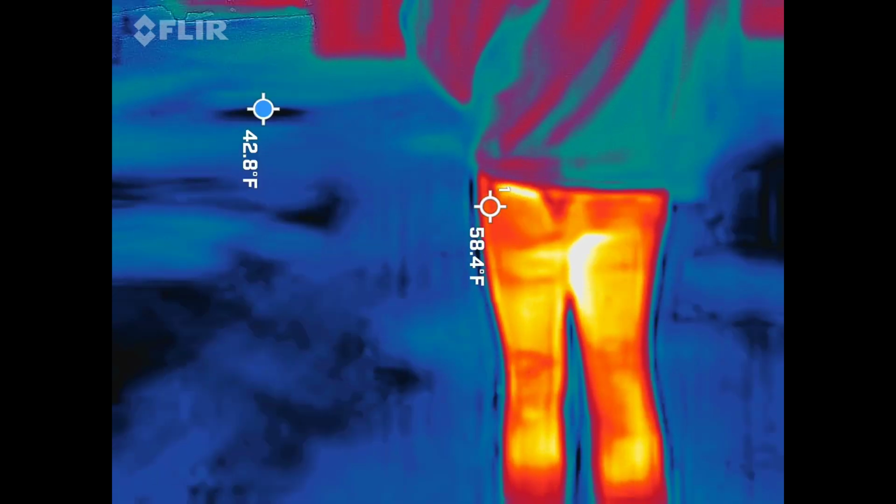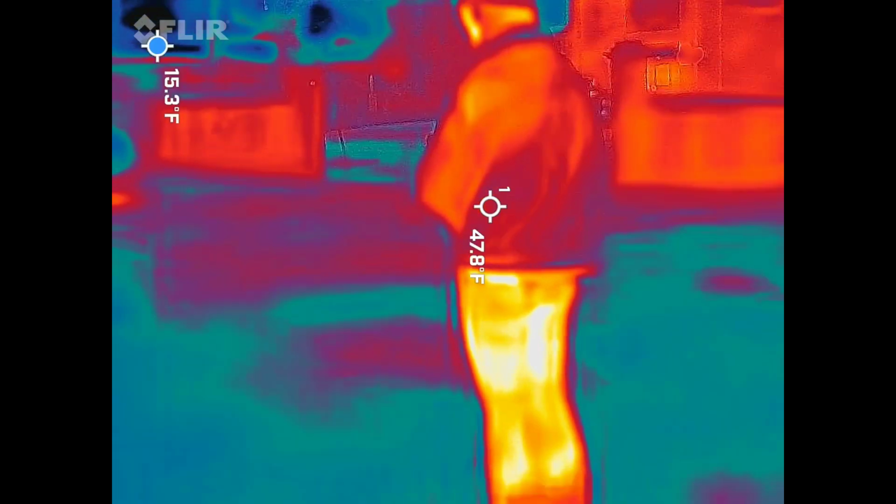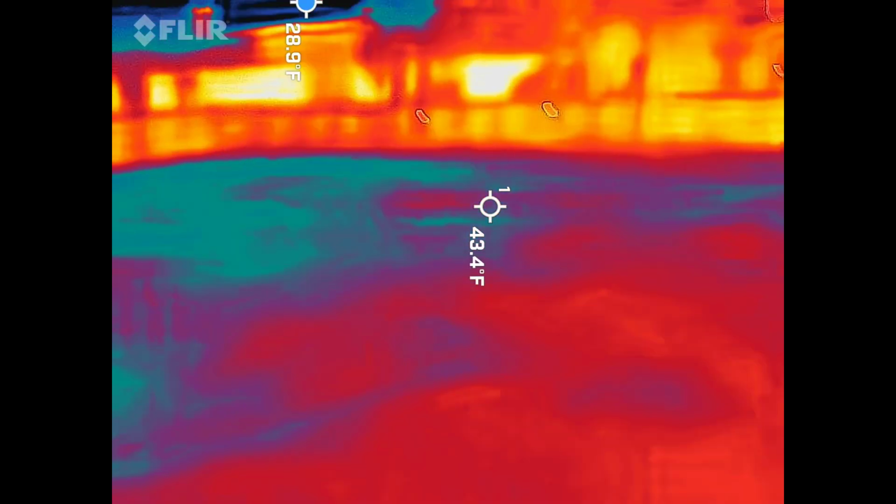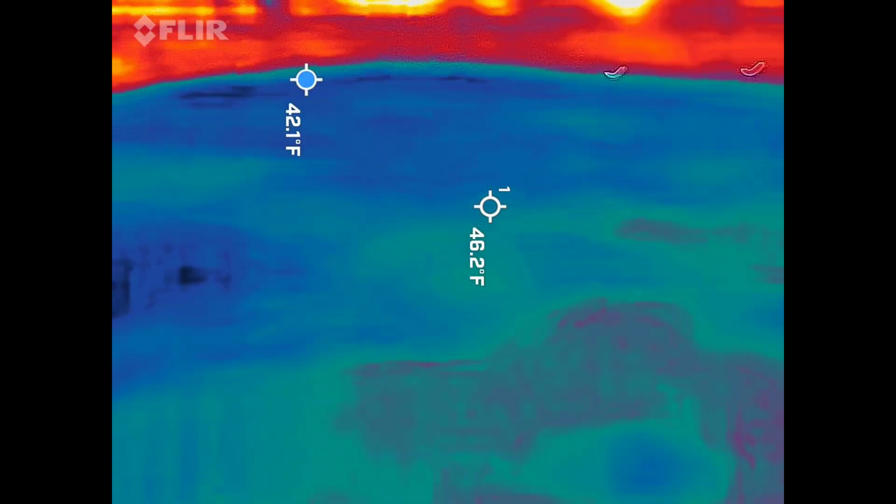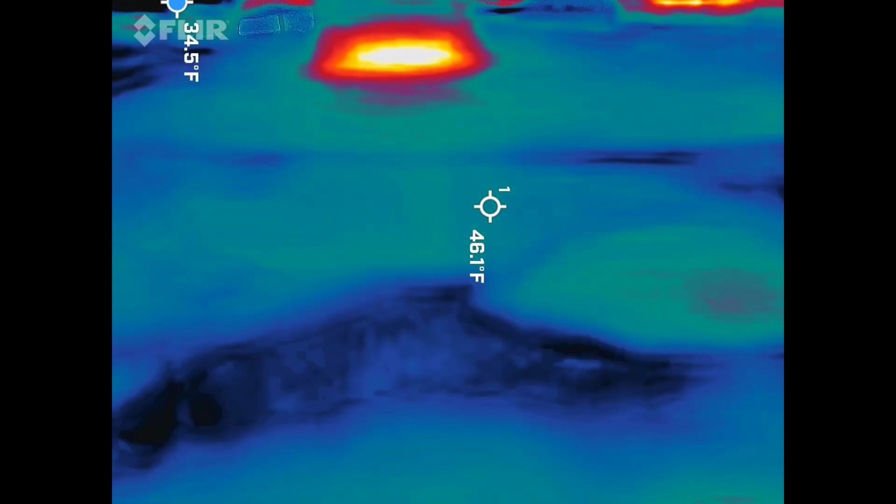Nice. Your butt's super hot, babe. Oh, I haven't heard that joke before. It lights up, man. It just means she farted, man. That's all that means. This picks up gas too, doesn't it? It does. So don't be farting. Jesus. Hey, don't be farting around me. It'll pick up your fart. You can fart, babe. I don't care. We'll just have it on video. Right?